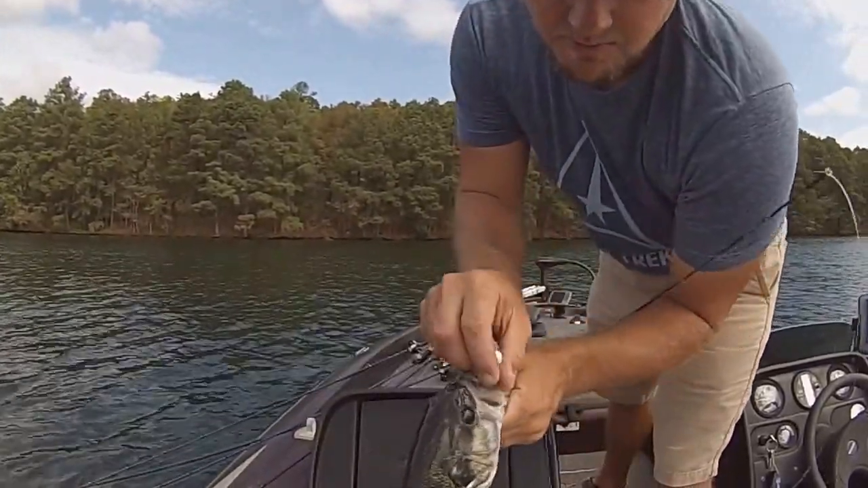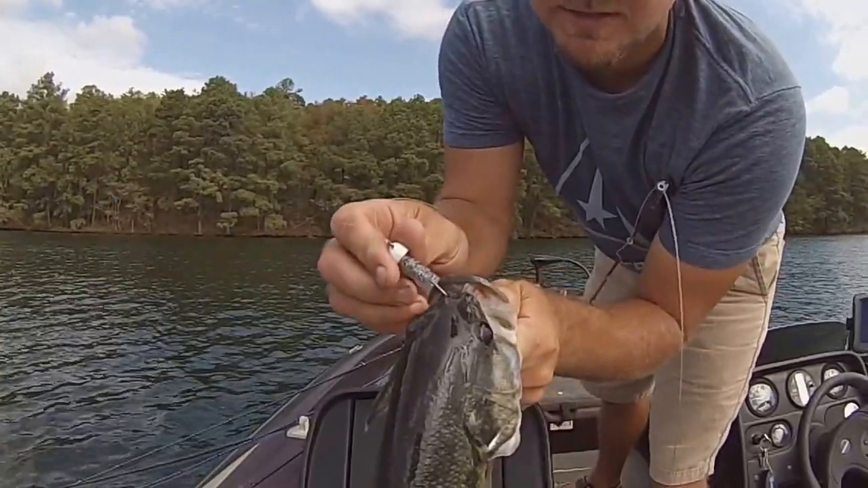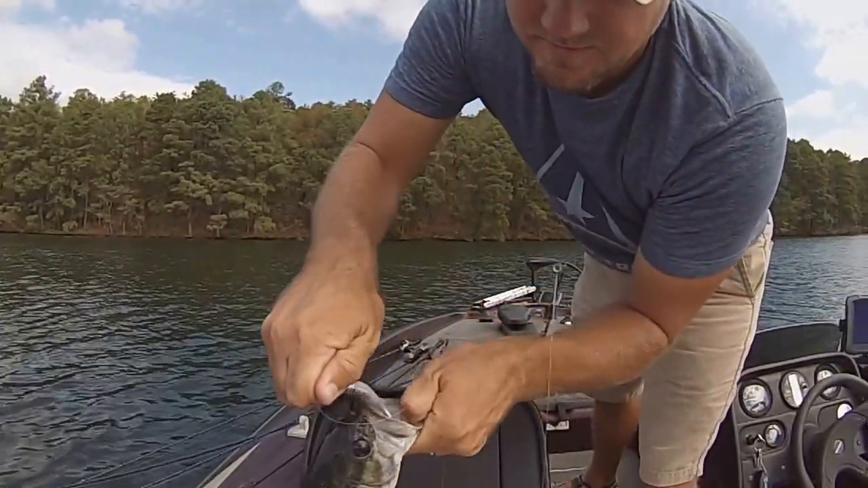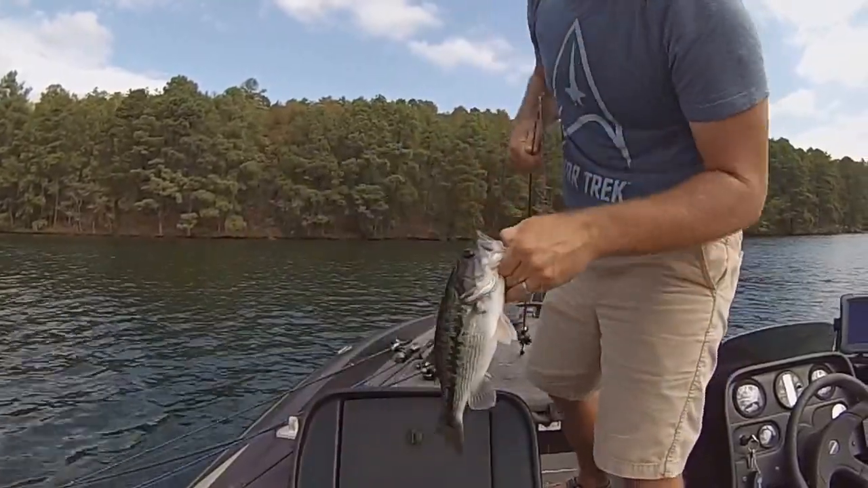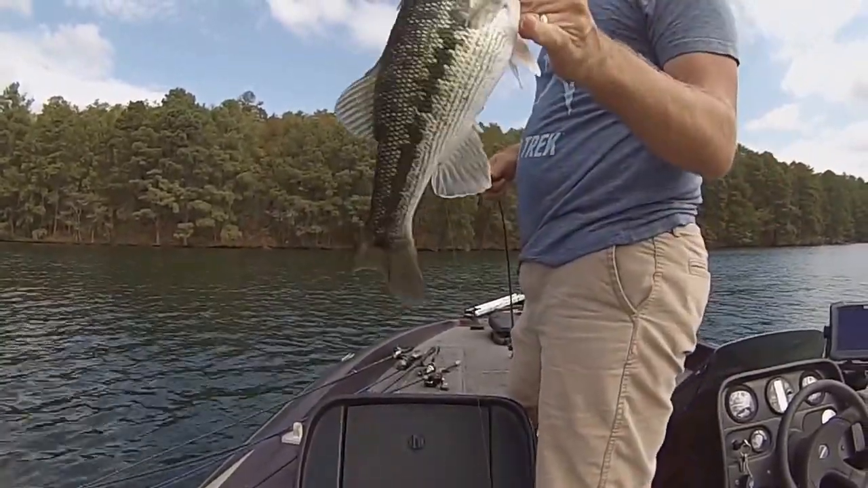Hook them right in the top of the mouth. That's where you want them, right there. Nice spotted bass. Get them back.